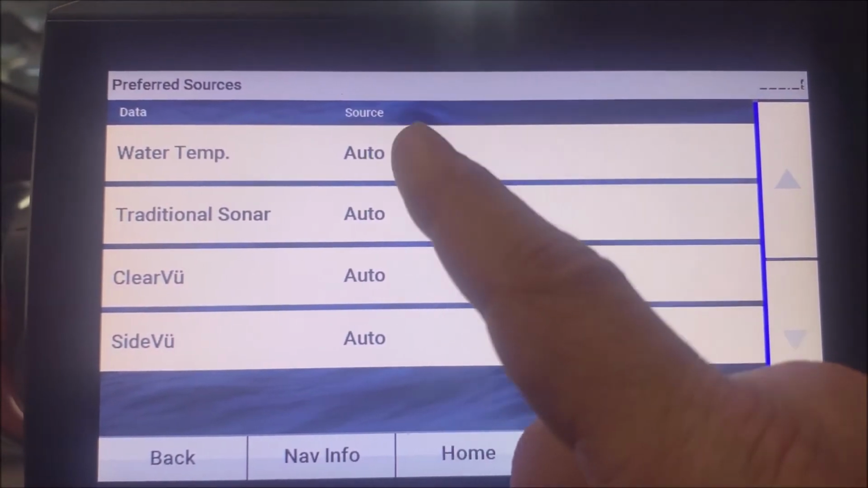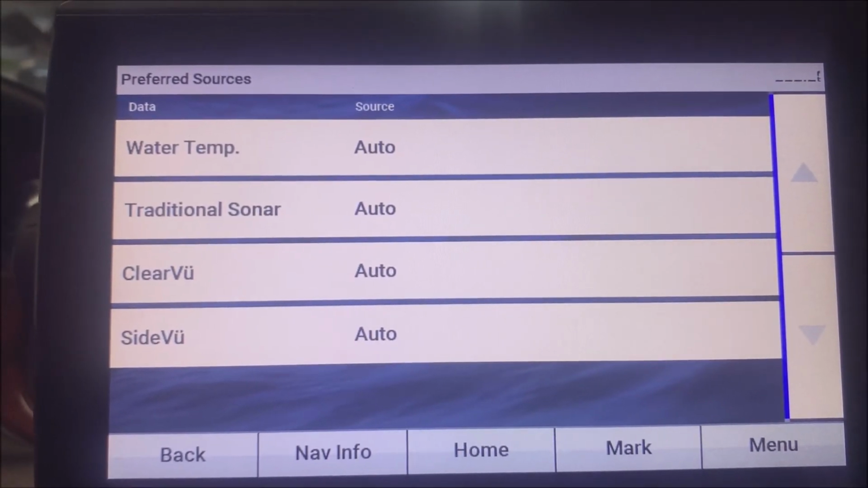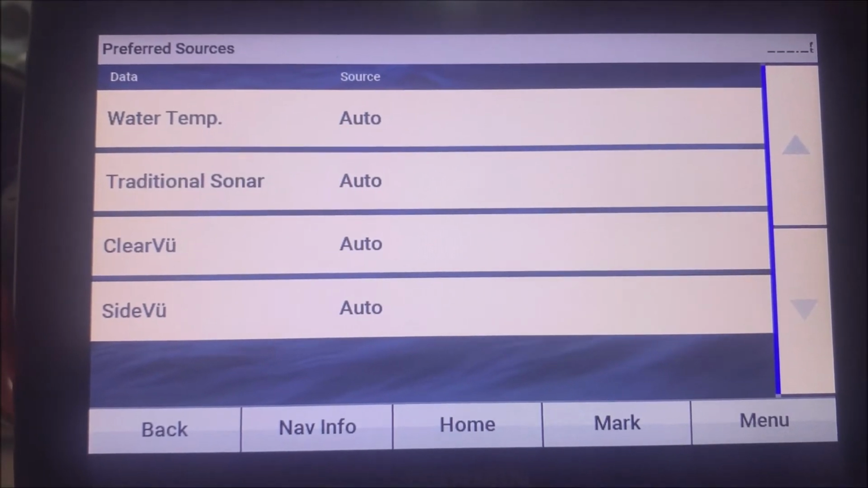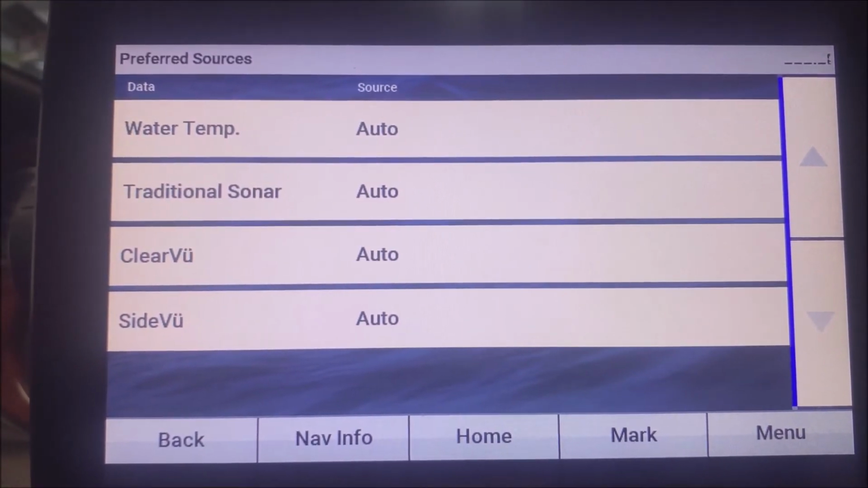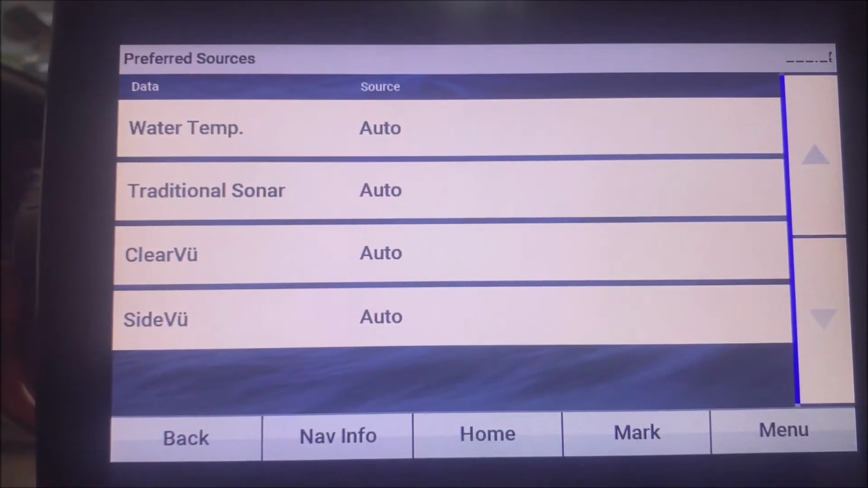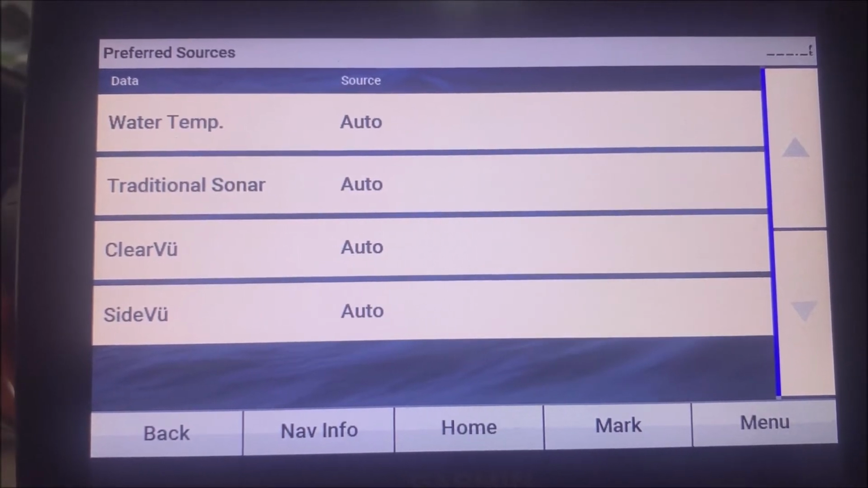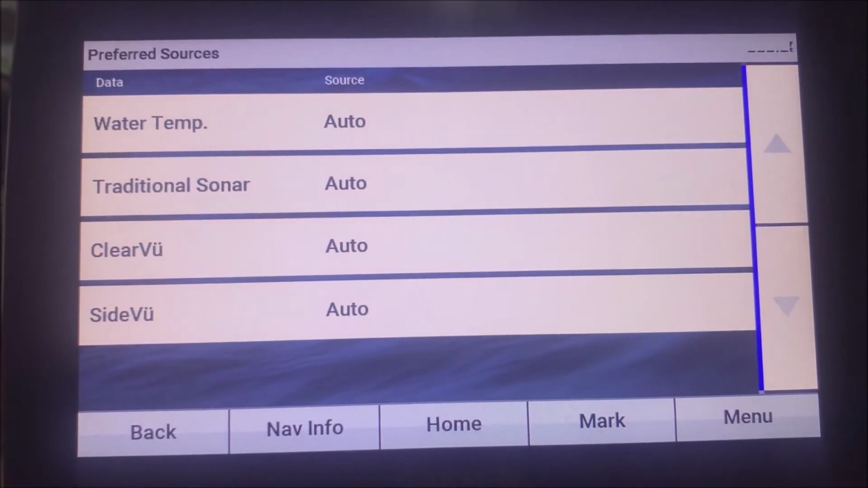And again, you can tell it traditional sonar, or whichever one you want to use it from. And this just comes in handy when you have them networked together. And again, that side view picture, using the one up front, is just one example of where that would come in handy. So that's the second reason why you'd want to network your fish finders together.